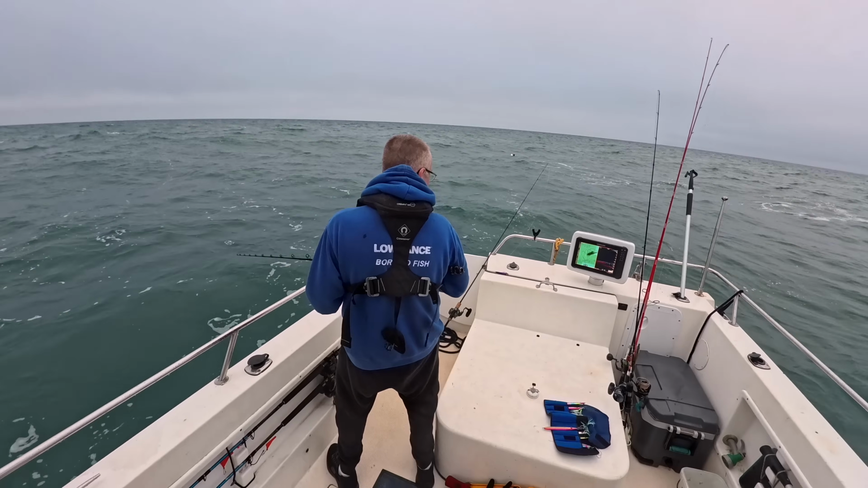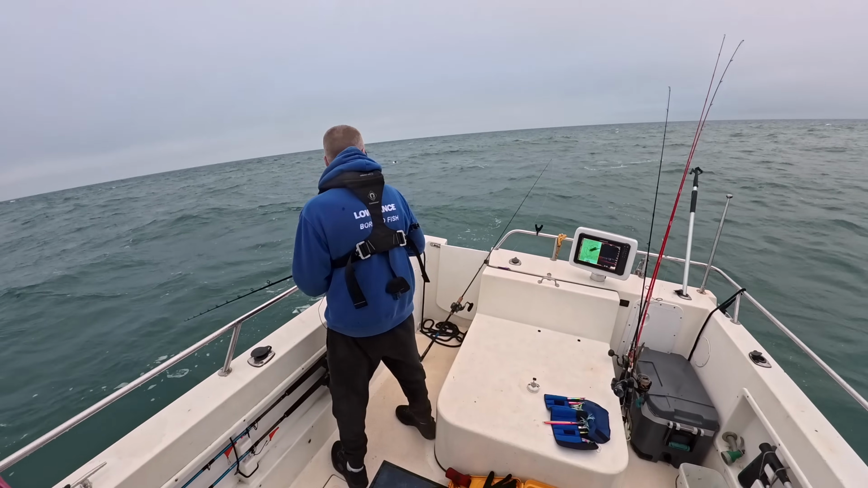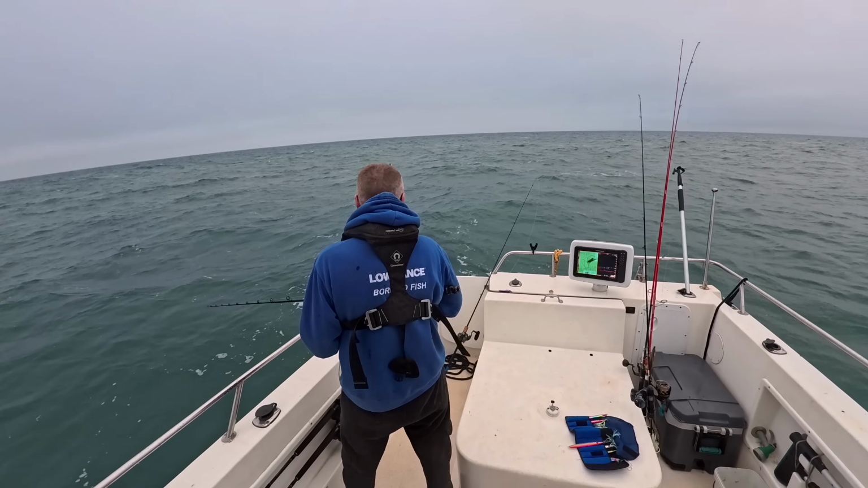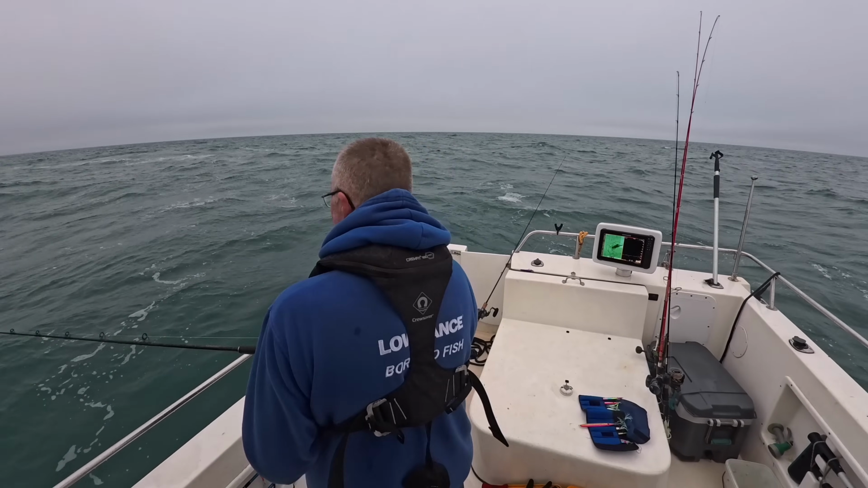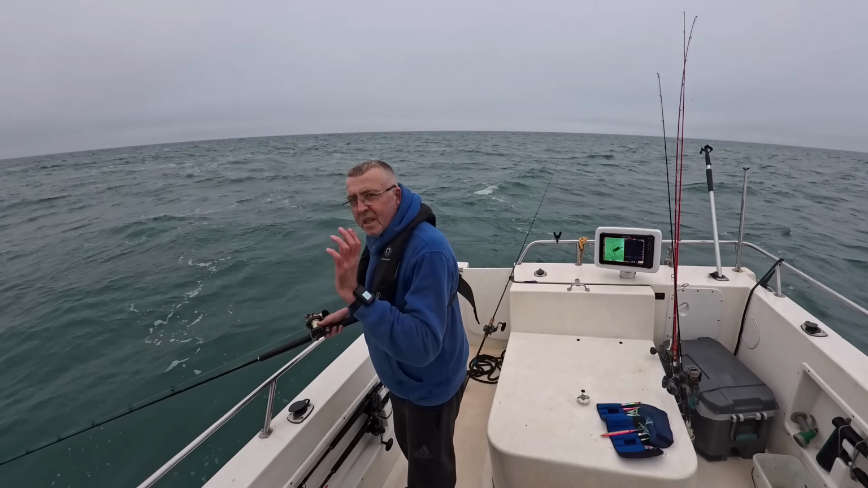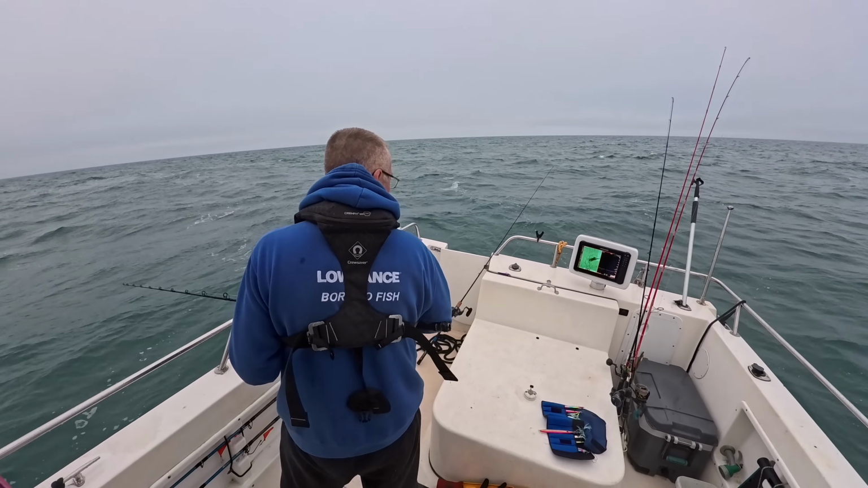Just giving it 20 winds, showing a few down there. Yeah, I can see them on the back edge here. But once I locate them, I'm going to switch to the slow pitch. It's just the wind's battering me at the minute. So it's the same old thing, Manic fishing. Find the fish, just moving up and down this wreck slightly.